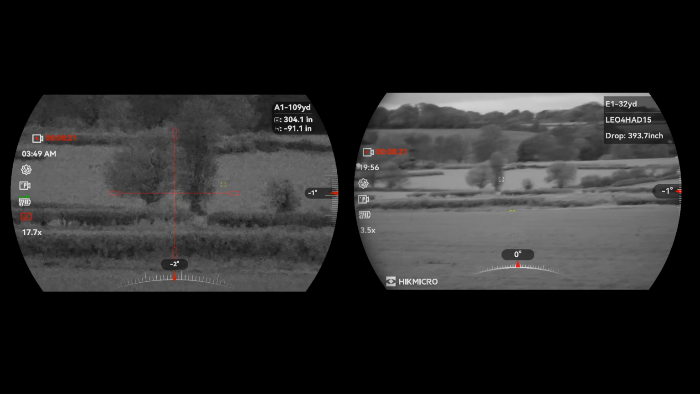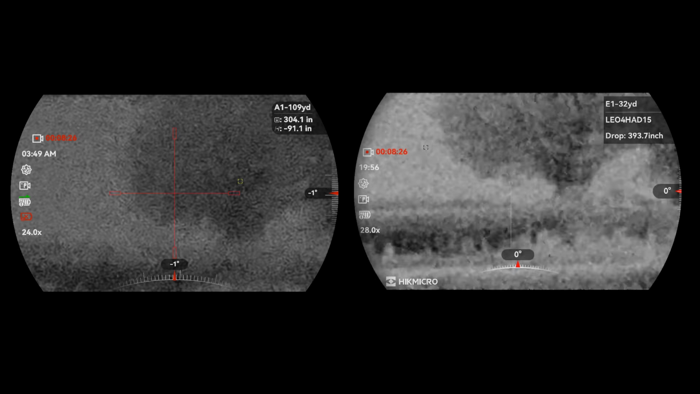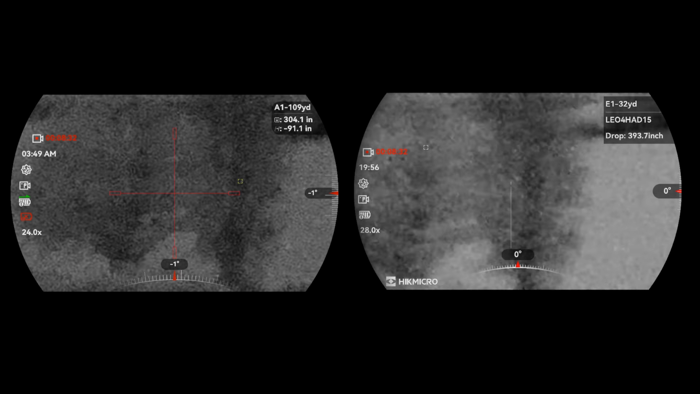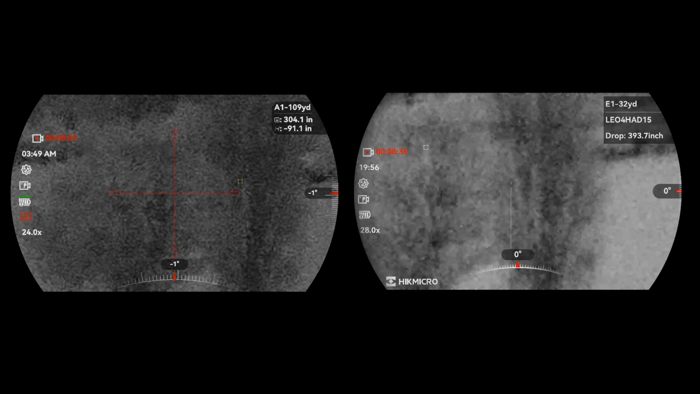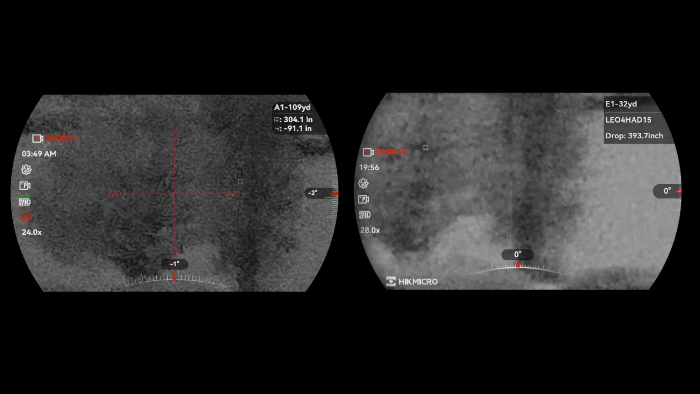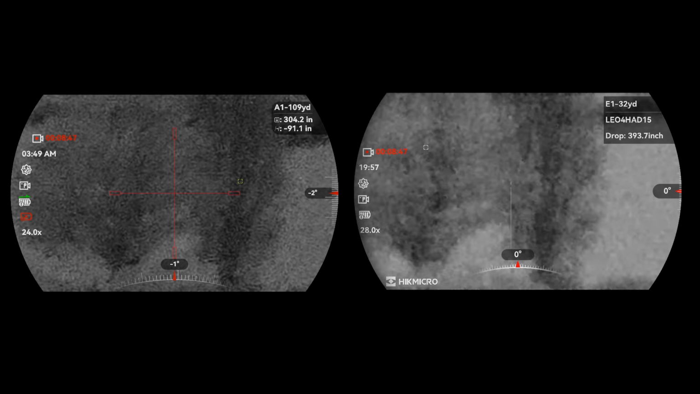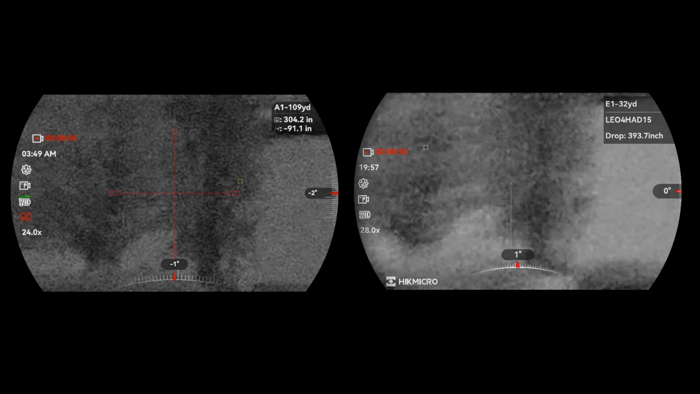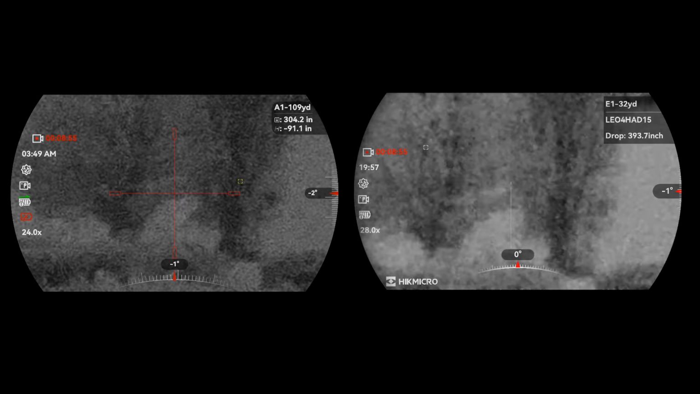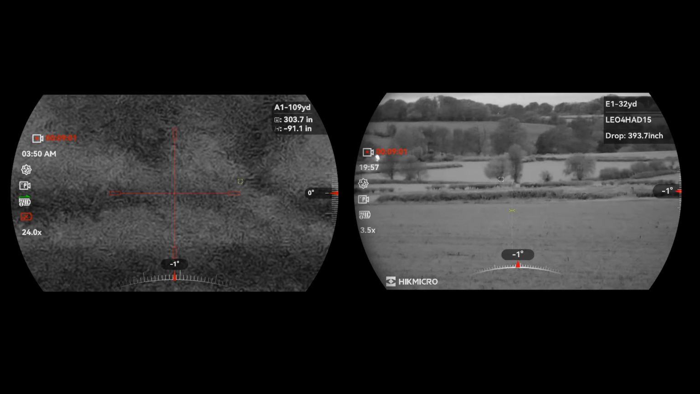So let's zoom back in again. Now the Pro only goes up to 24, whereas the old 4K goes up to 28, a little bit more. But actually I've got one eye on each of these scopes, and if I have both eyes open like a binocular, they don't really look like there is actually any difference in the view that I can see. That may be because of the bigger screen in the Pro, compensating for that extra 4 times magnification. But to me, at maximum mag, it looks the same.